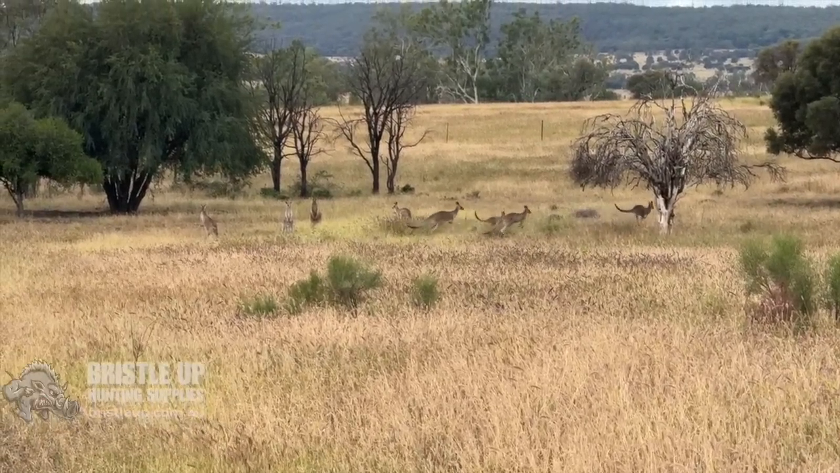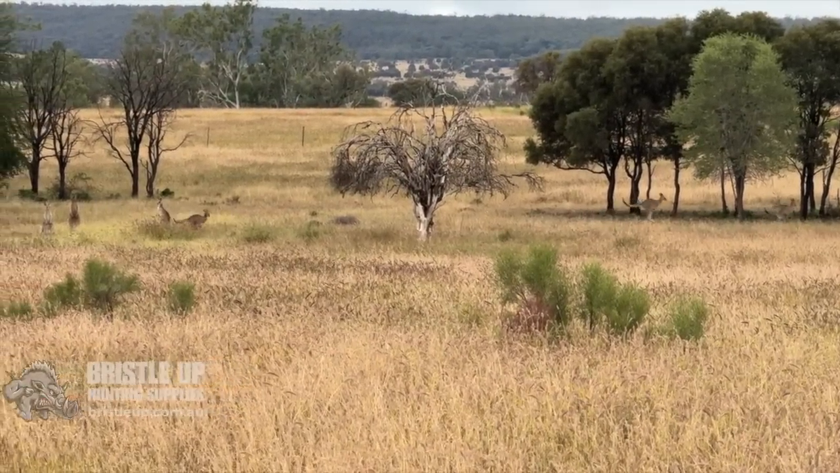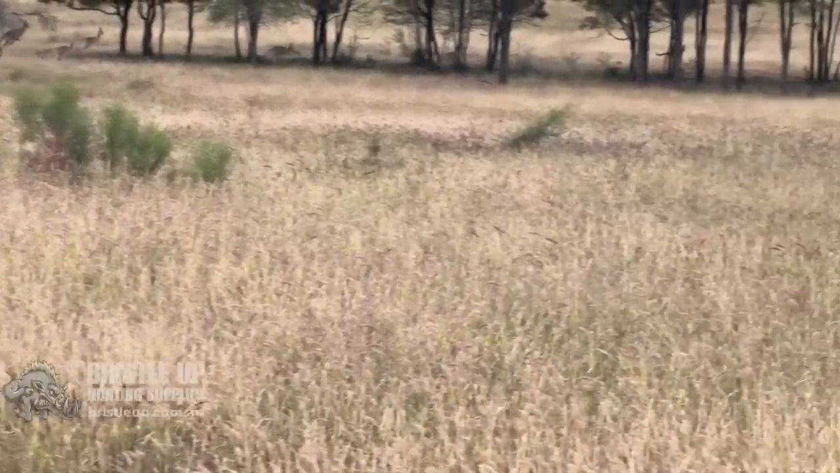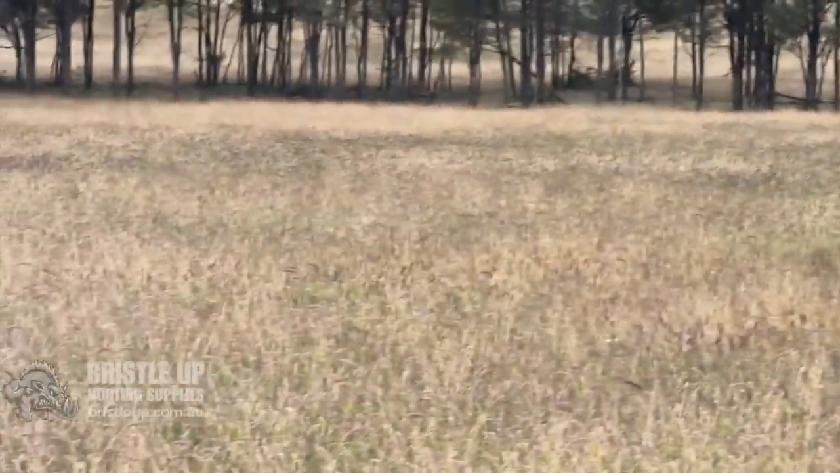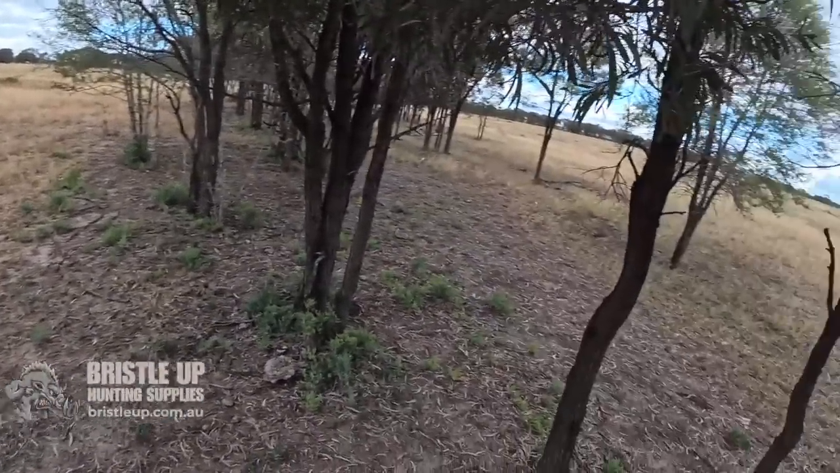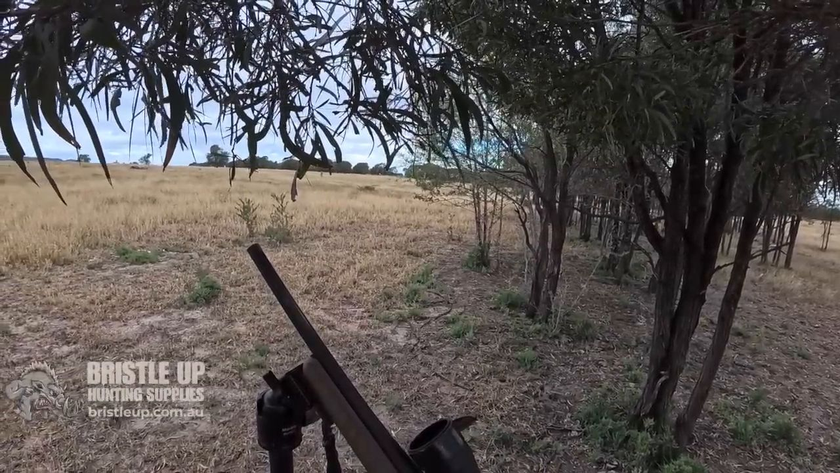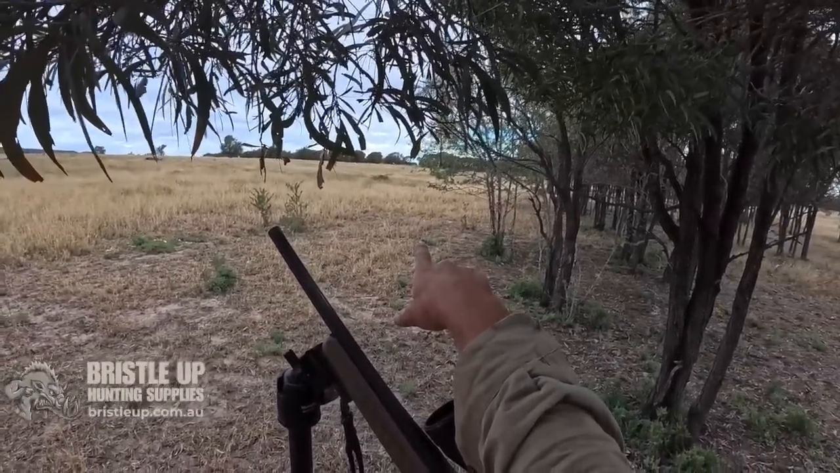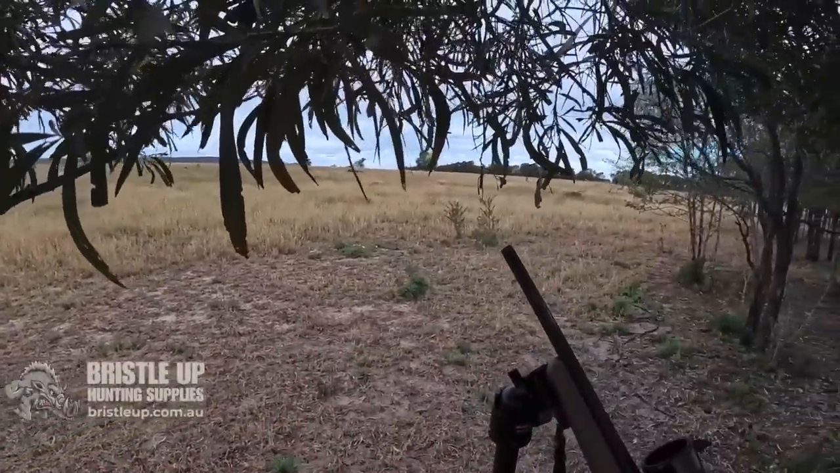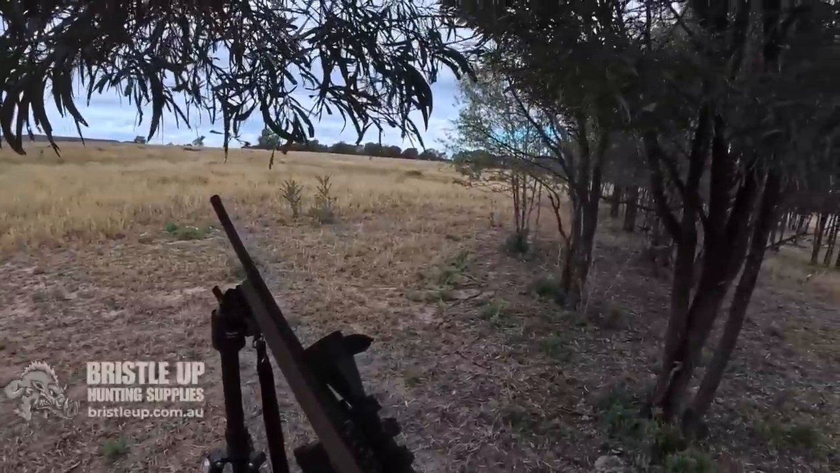Got a few roos down here. They're probably going to spook, but I'll get over here in the trees and see if I can do a bit of howling. See what happens. Okay, so I've set up here under these few trees, so I've got a few trees behind me to break up my shape a bit. And there's our main grid over there. If they come down, they're probably going to come down this main track. Don't know, but I should be able to coax them over here with a few howls. There we go.